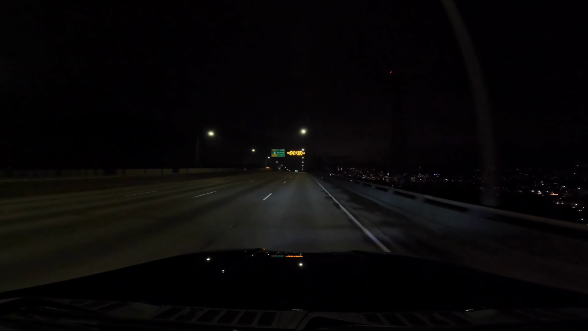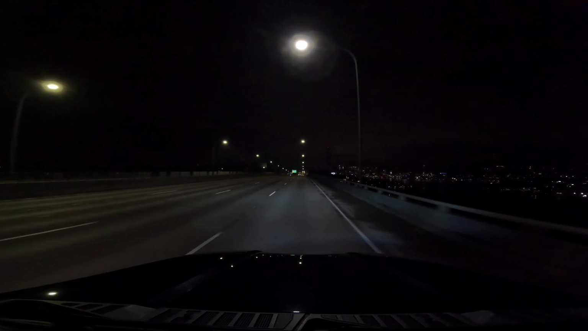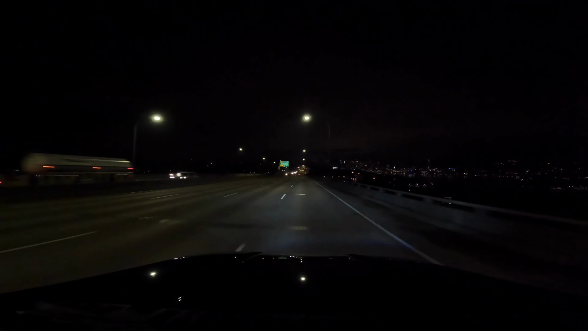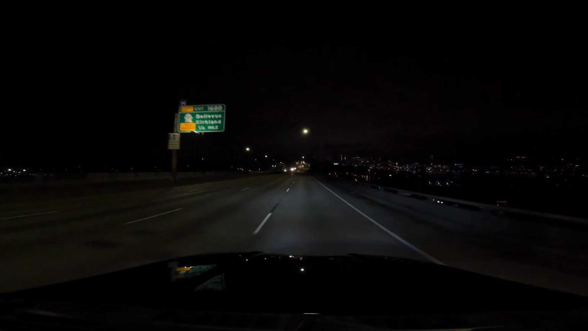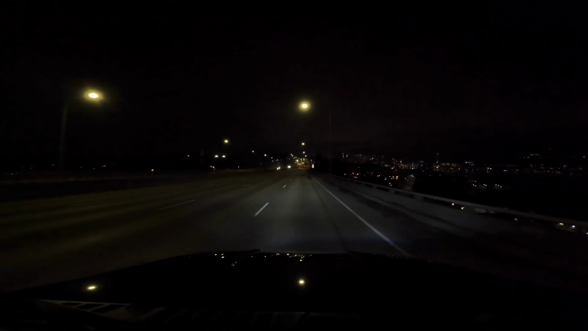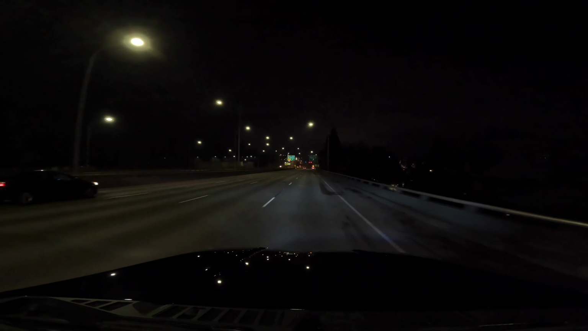Alright, so we are coming into Seattle over the I-5 bridge right now. This is probably my favorite view of Seattle. Just this view on a beautiful night like tonight, you just can't ask for anything better. So it's always great to see all the lights. It was actually a little foggy earlier, so it actually cleared up quite a bit. So we'll see if we see any fog or not, but looking forward to getting downtown.